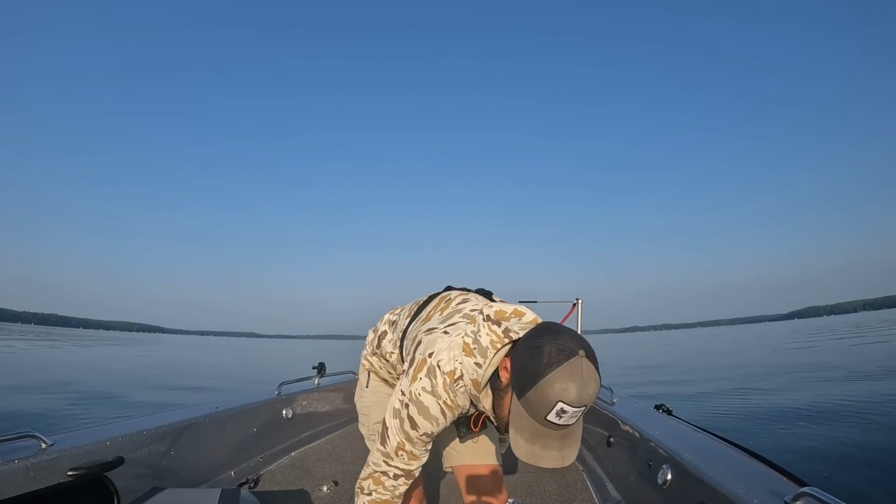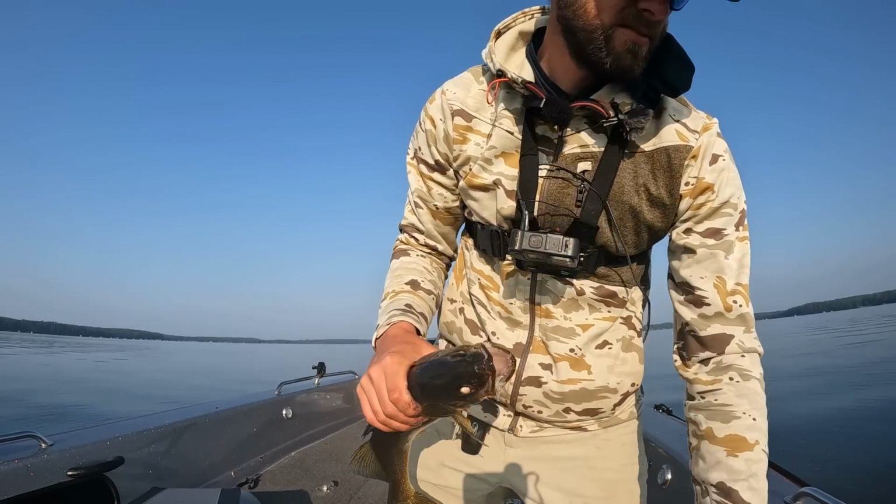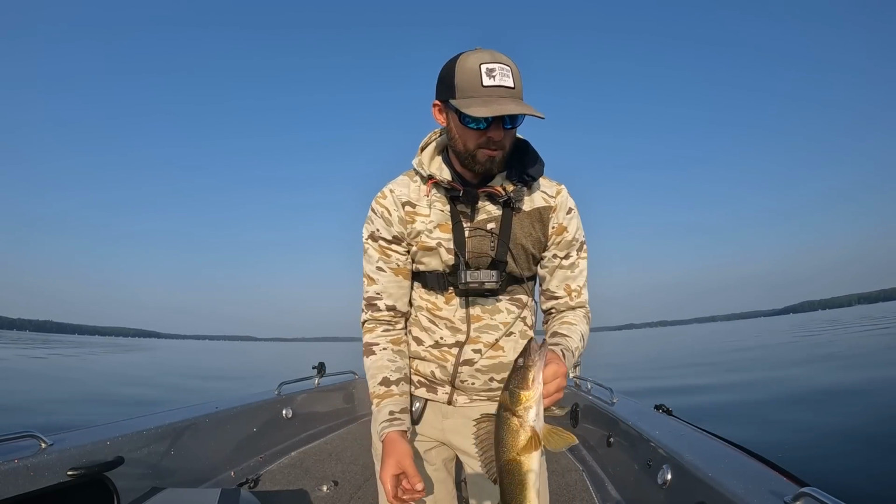So don't feel like if you're in 17, 18 feet of water that you have to be on the bottom every time. You can definitely stay farther up off bottom and let those fish run up into you.